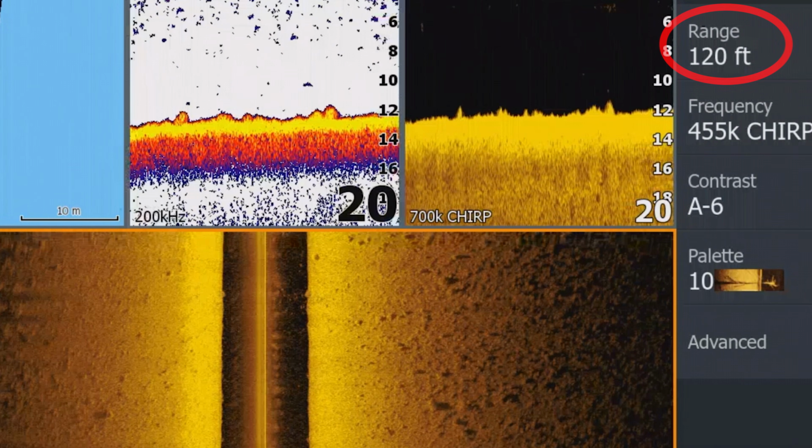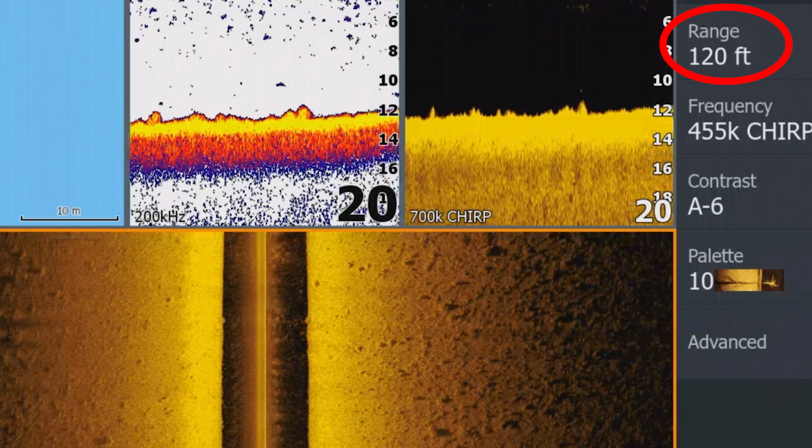Do not leave your side scan range on auto. Some settings on your sounder are fine to leave on auto, but side scan range, if you don't change it, you're missing fish. It's the one side scan setting that I change every single trip, and if you learn how to use it properly, you'll start spotting schools, structure, bait more clearly and fishing way smarter.